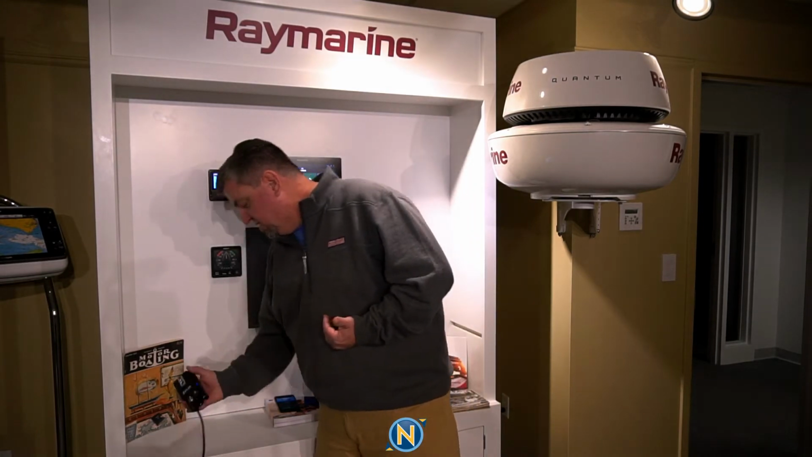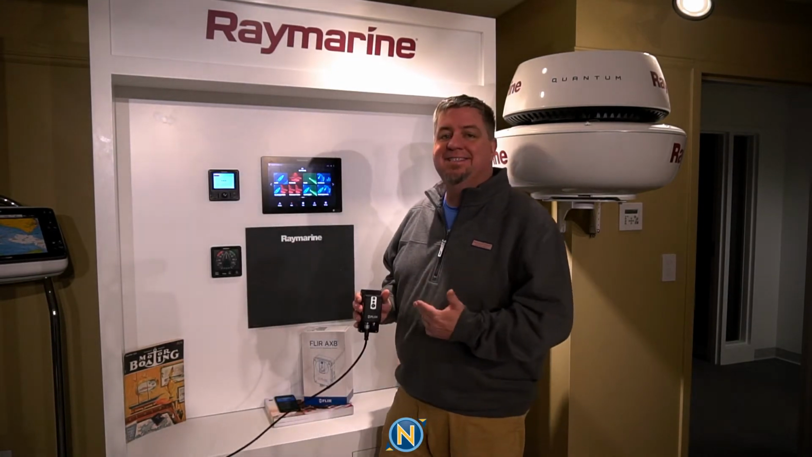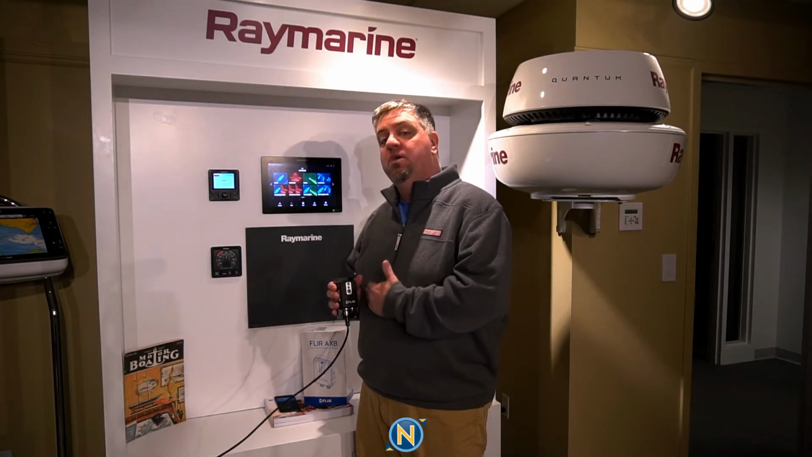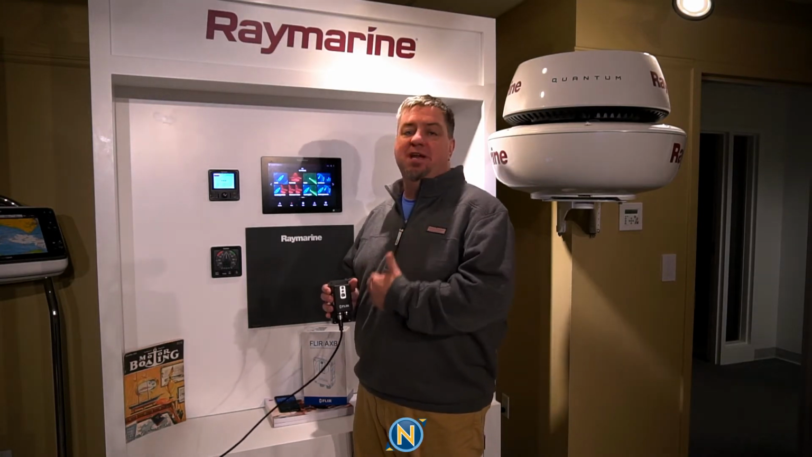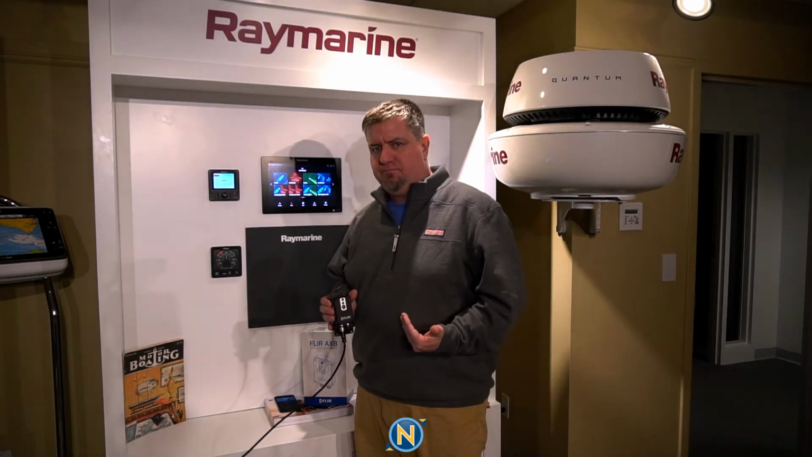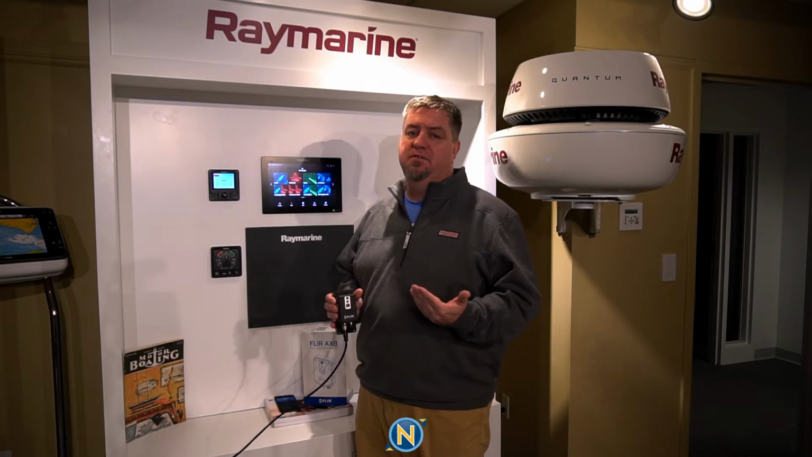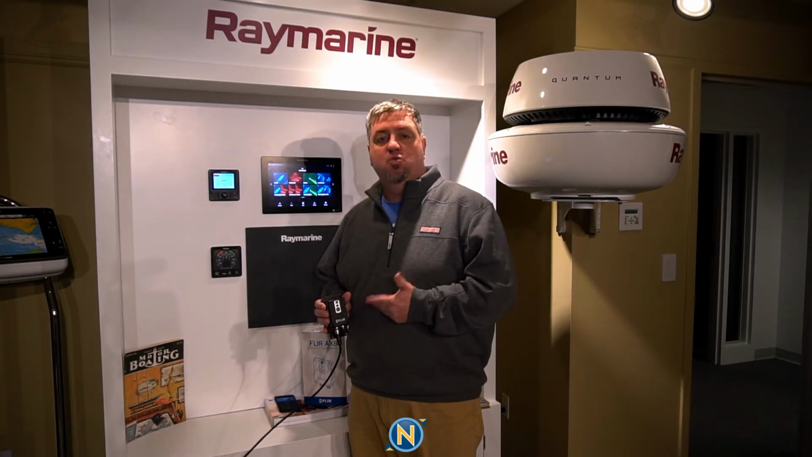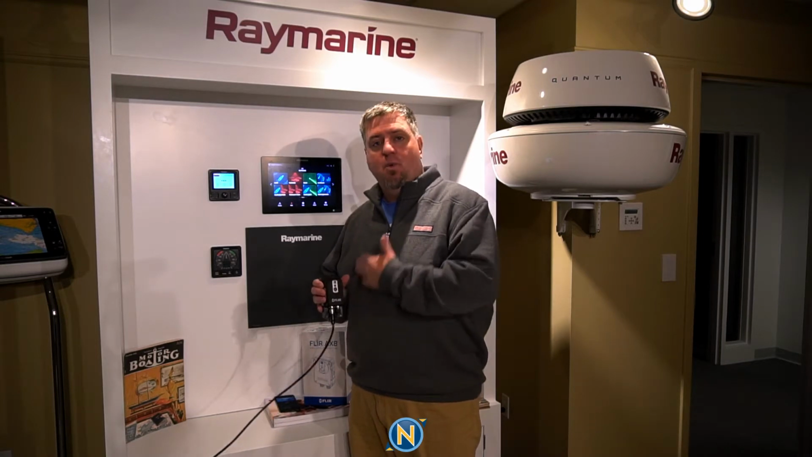Before I get any further into this, this is a Raymarine FLIR AX8 camera. It only works currently, as of January 2020, in the Raymarine world. There's discussion that it should hopefully soon be available in the Garmin world as well. Now, what can this camera do for you?